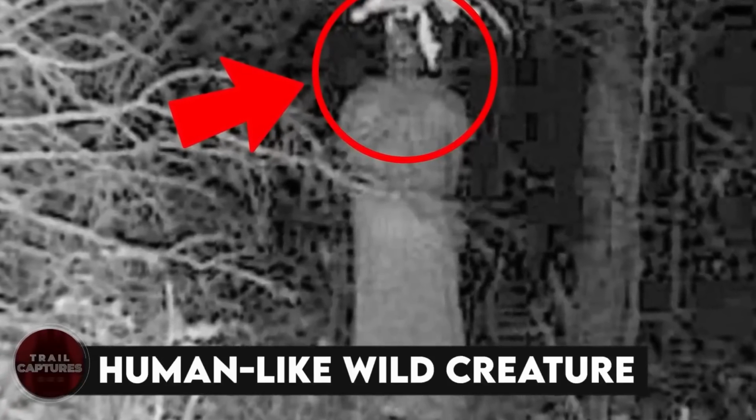Human-like wild creature. Be prepared for a strange encounter. In this image, a being with a human-like body stands tall, but its head distinguishes it from the rest. It is perfectly still, a mesmerizing sight. What lies behind its unusual appearance? Is it a being from another world? Or maybe a creation of nature's enigmatic design? As we gaze upon this mysterious figure, we are reminded of the vastness of the unknown.